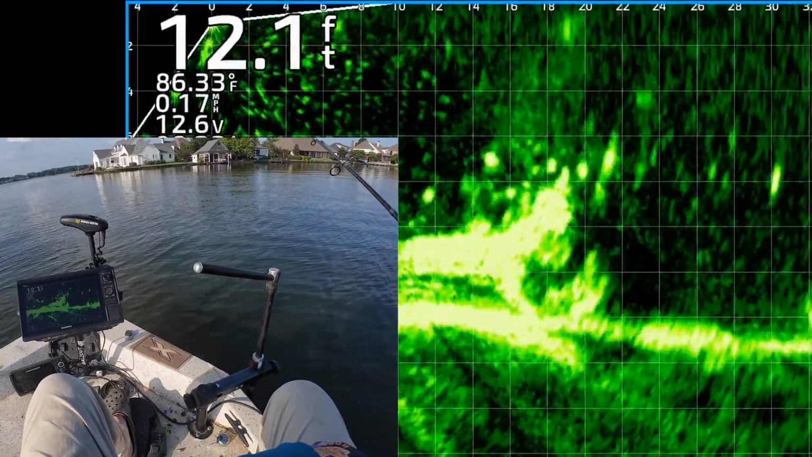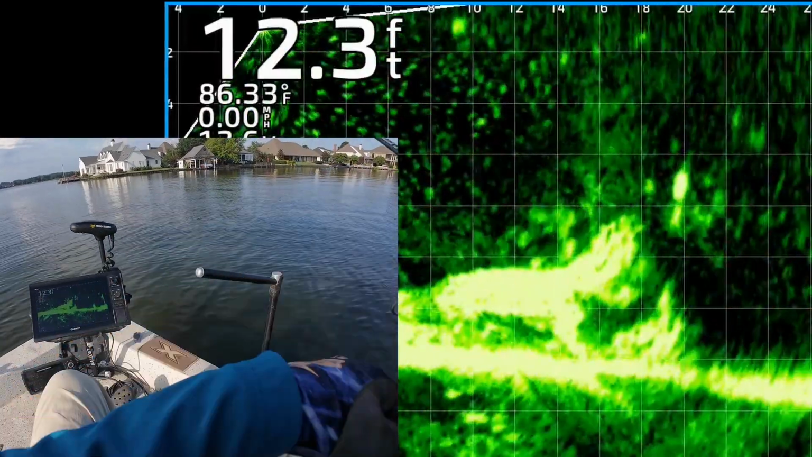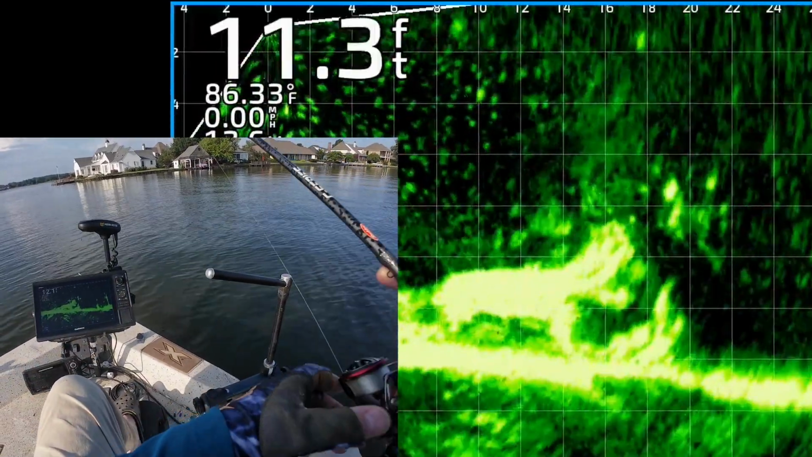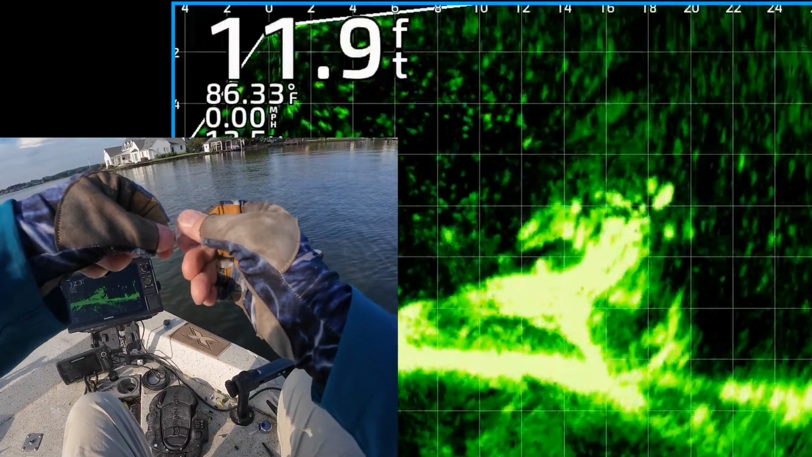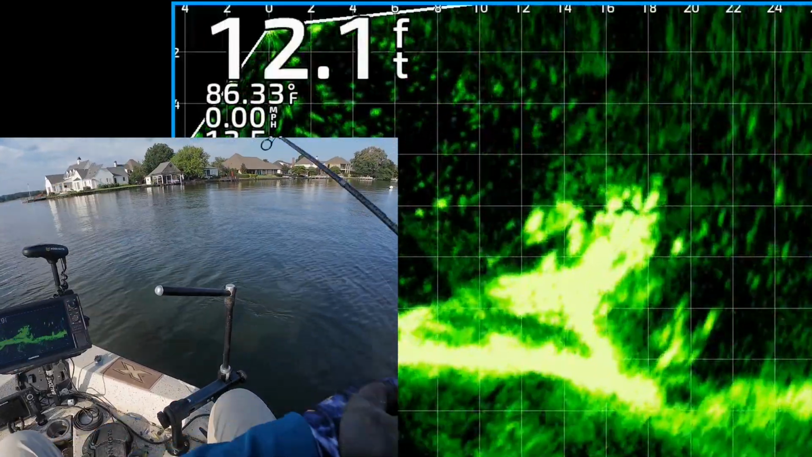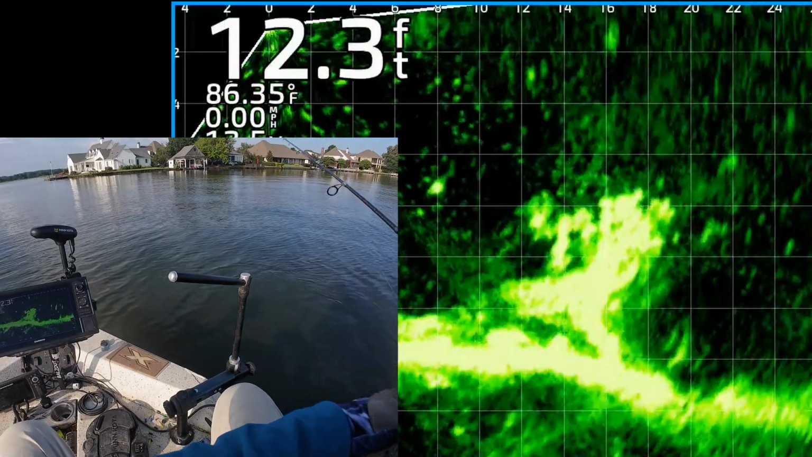All right, there's my jig and weight. I'm bringing it right on top of that brush. Oh, just missed one. A lot of times it takes multiple casts to the same structure. Get that soft plastic lined up, get it back in there. And you got to keep putting it in front of them.